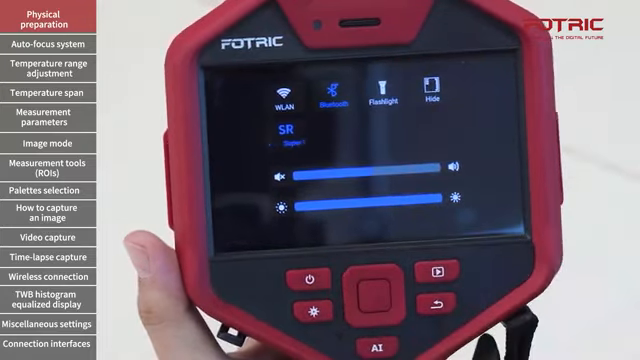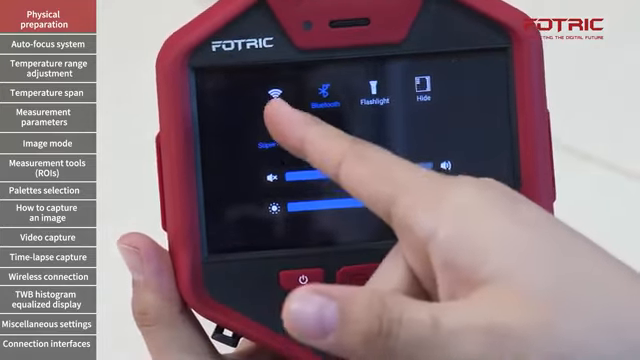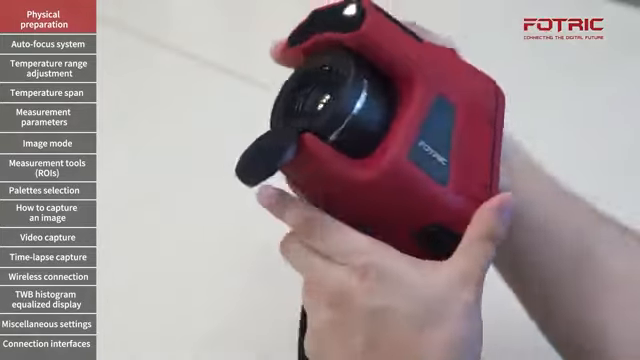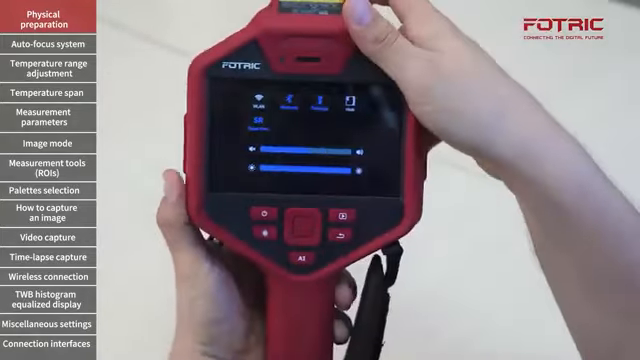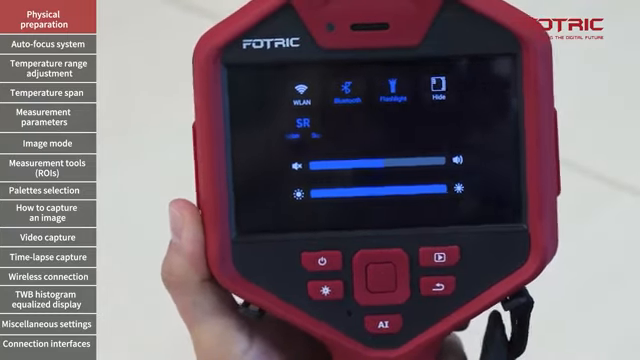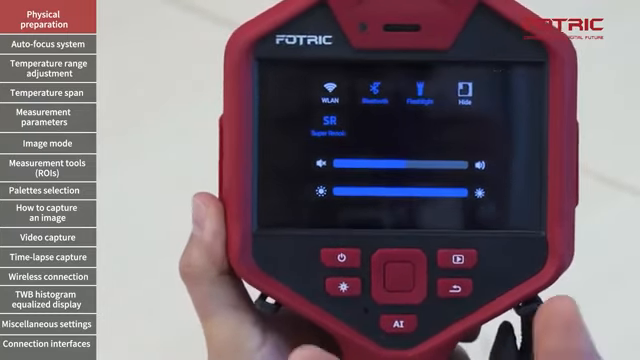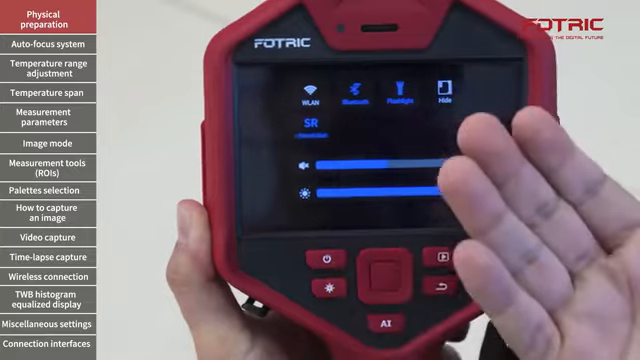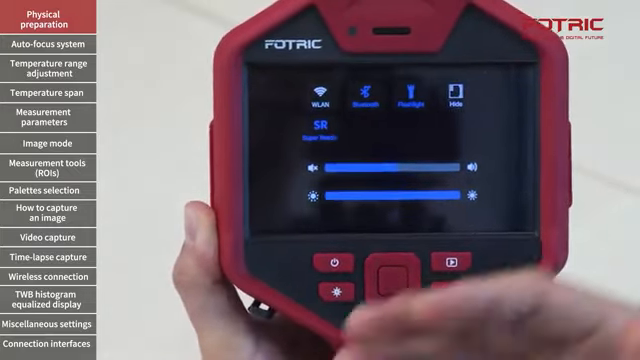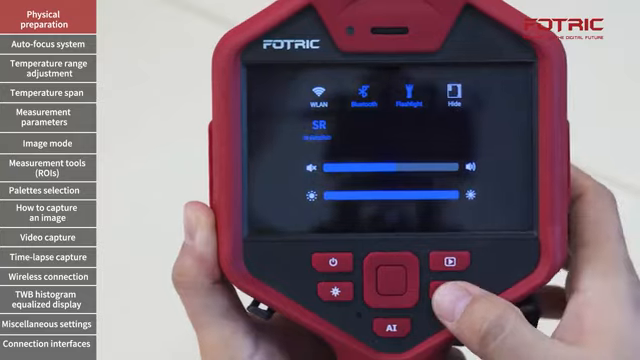On this part, we will also be able to turn on the Wi-Fi, the Bluetooth, the flashlight of the camera for dark areas, and the super resolution. The super resolution will create pictures that are sharper with more pixels on every picture that is taken. Bear in mind that these files are usually also heavier for storage.